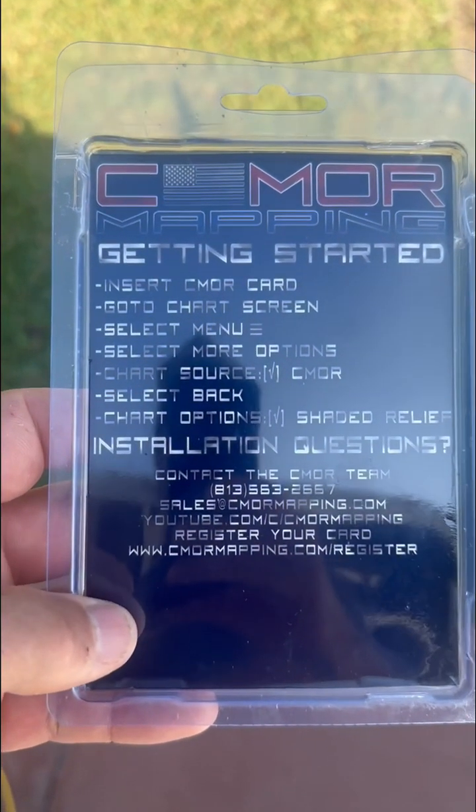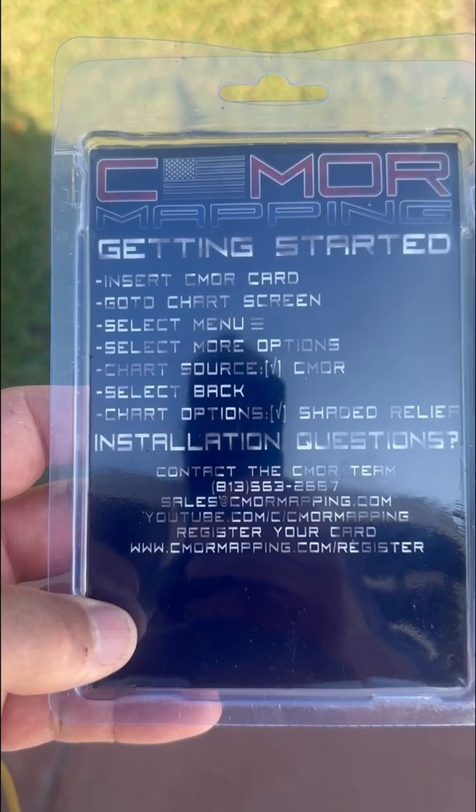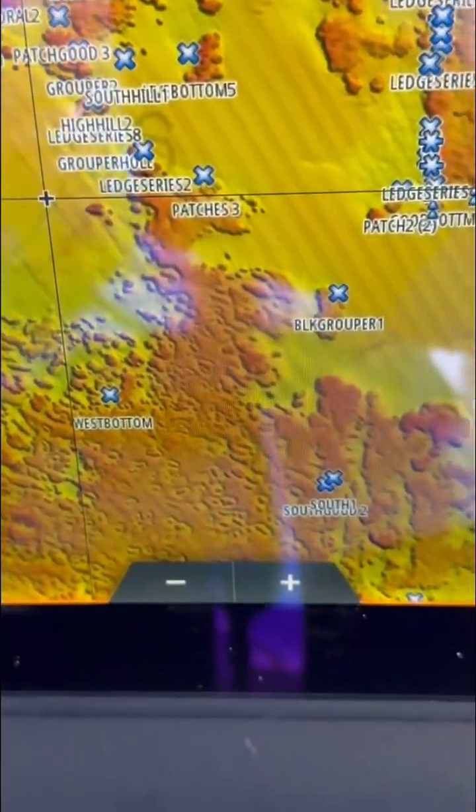Same on both. You simply put the little chip in your unit, you select that chip, you turn on relief shading, and you get this unbelievable data. So the other day, I was out on my buddy Kevin's boat. He has Simrad units. We put that Seymour mapping in, and let me show you some of the results that we got.